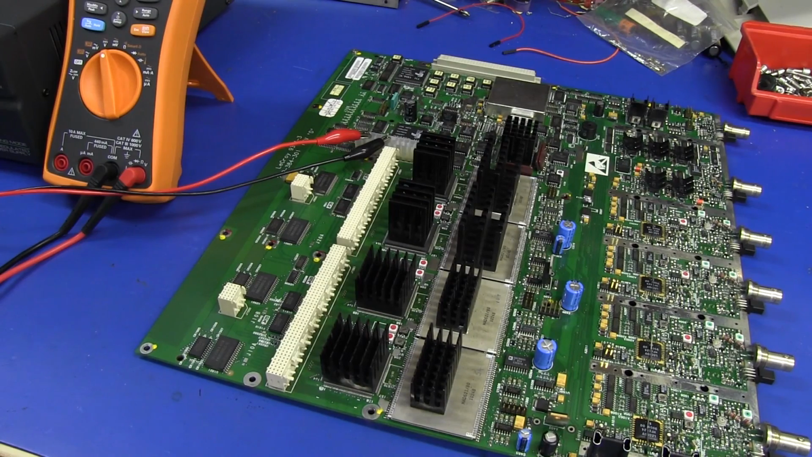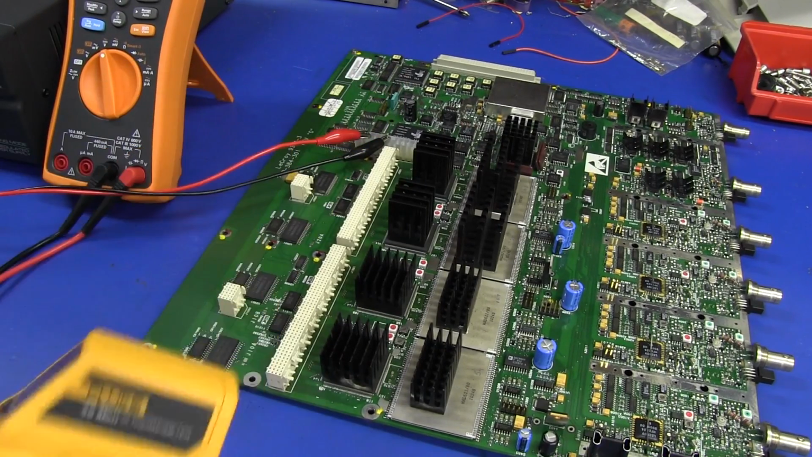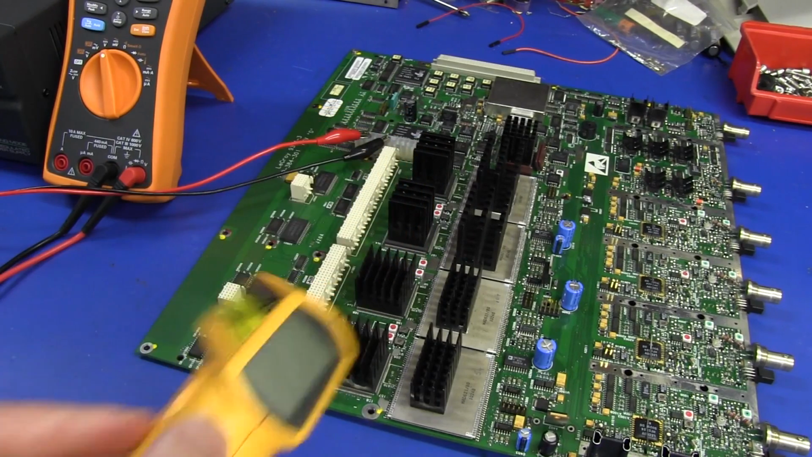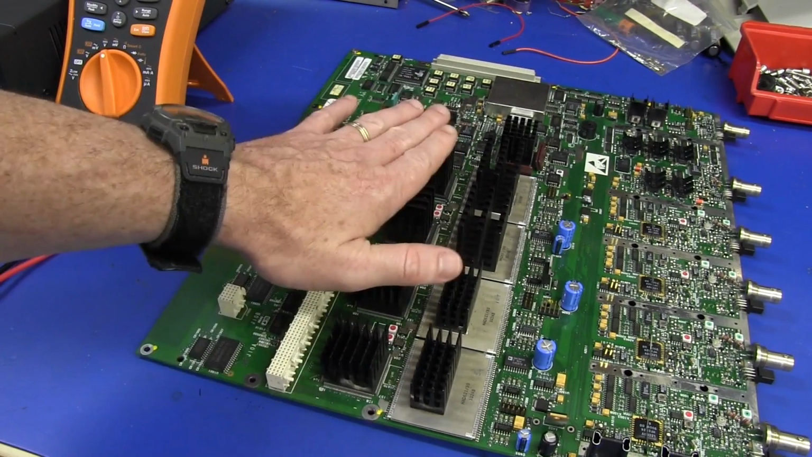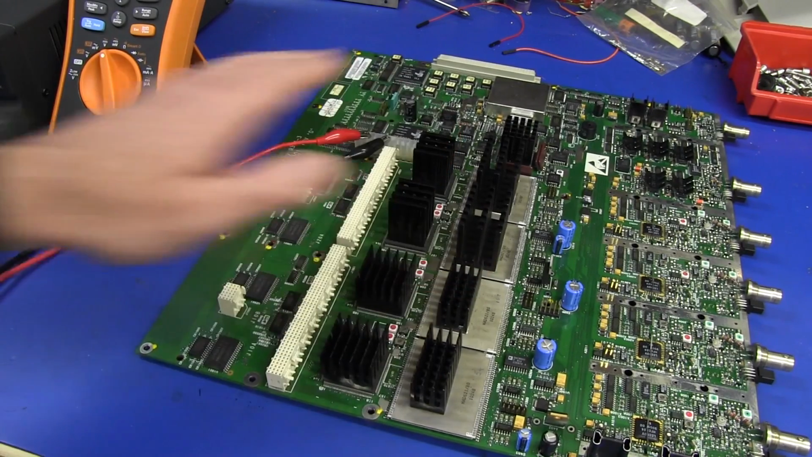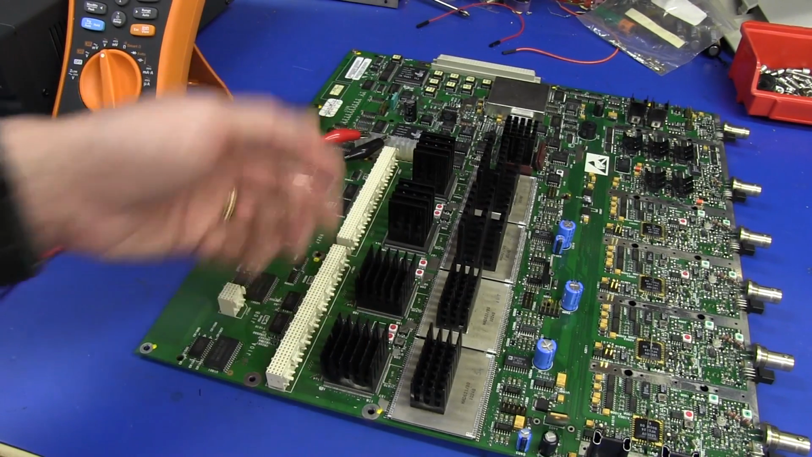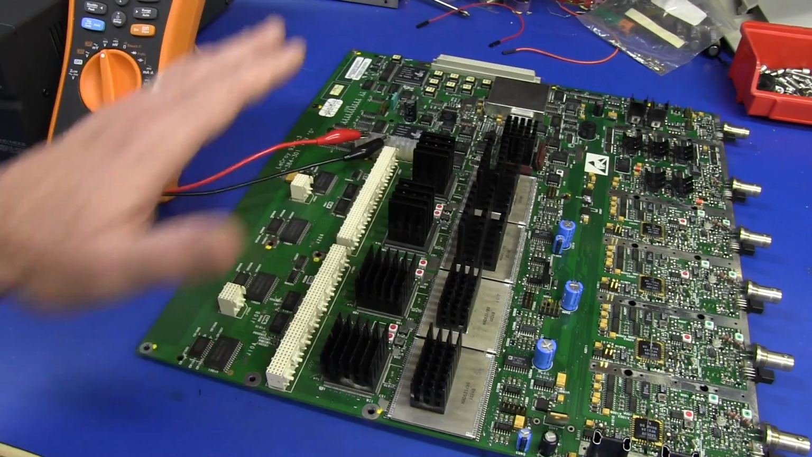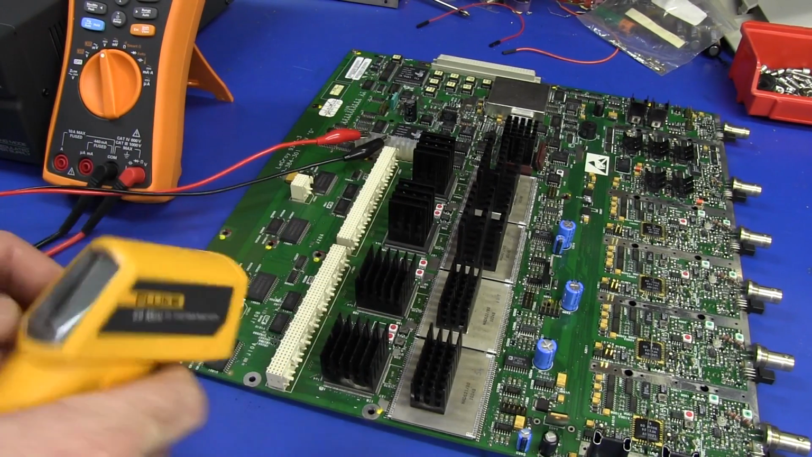Now, I've only had this thing on for a minute or two, but let's have a look at the temperatures of these heat sinks again. I've got my little Fluke 59 mini IR thermometer here, and that will tell us the temperature on those heat sinks. I think I was getting around 70 degrees or something before, after they heated up for quite a few minutes. And I have no idea if this is regular operating temperature or not, whether or not the clocks are working, whether or not you need the other power rails powered up, whether or not you need the processor board. It doesn't matter, okay? We're looking for a temperature differential between these heat sinks.